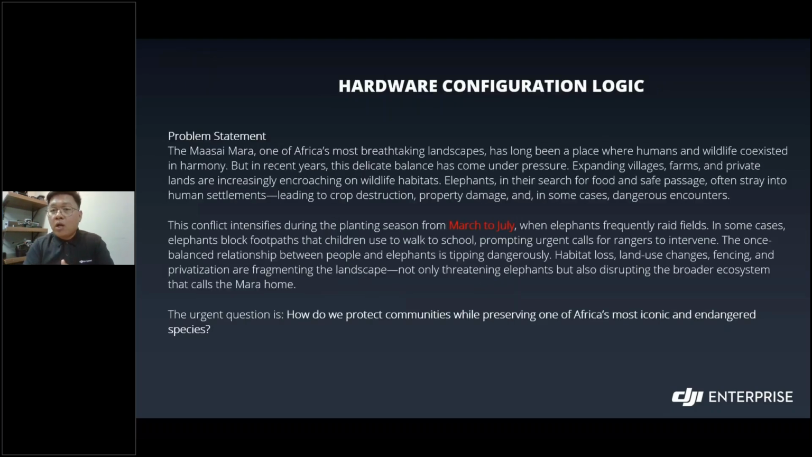The Masai Mara, once a symbol of harmony between humans and wildlife, is under pressure right now. As farms and villages expand, elephants lose their habitats and increasingly enter human settlements, causing crop damage, property loss, and safety concerns.